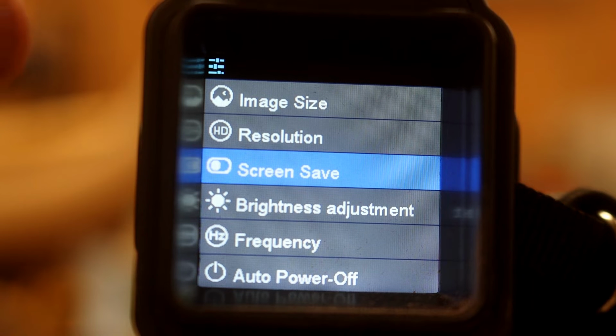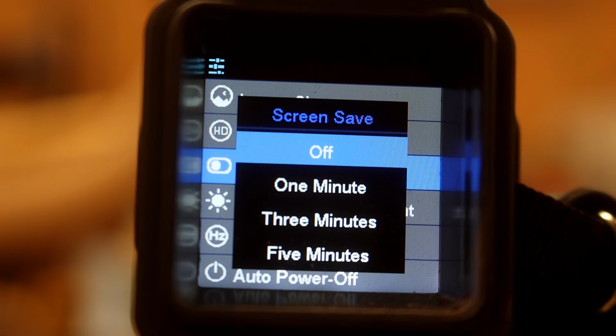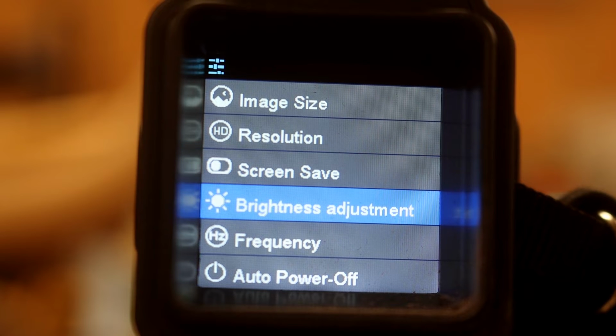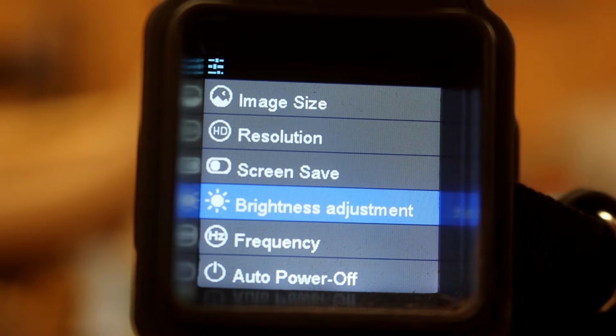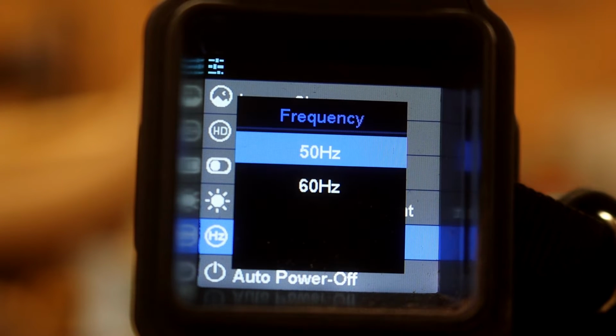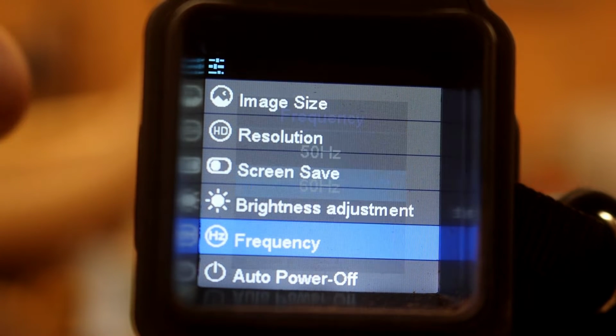Come down to screen save. And you can turn that on and off, or you can do it with 1, 3, or 5 minutes. Brightness for when you're out on the deer stand, you can do it to low, medium, or high. Change the frequency on this thing, the hertz. I'm going to change over to 60.